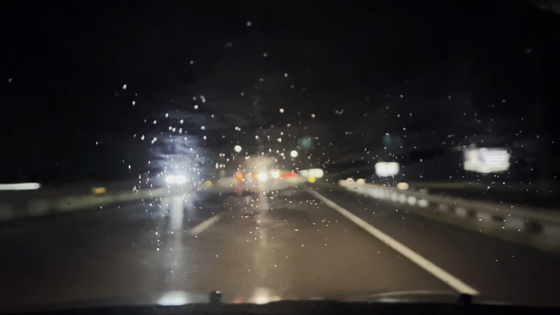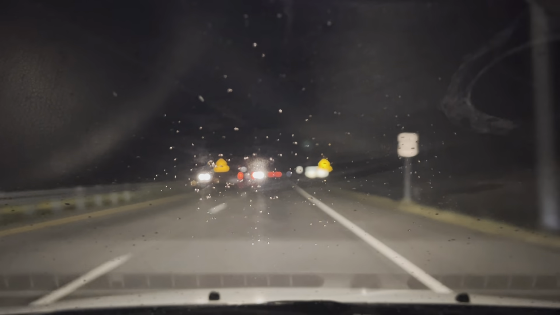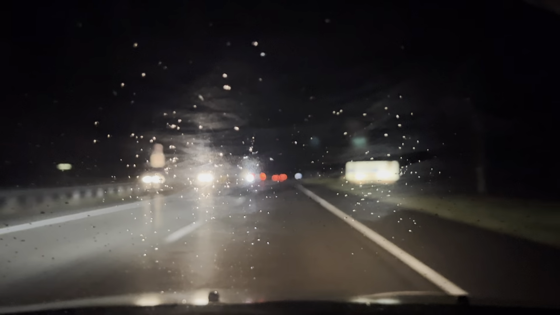I offered to give him a ride, and me and him have a thing going back and forth where I'll give you a ride, and he's like, oh man, I'll give you a ride. We've been going back and forth with that lately. It hasn't panned out, and so hopefully this will pan out. It's finally going to pan out on Sunday.